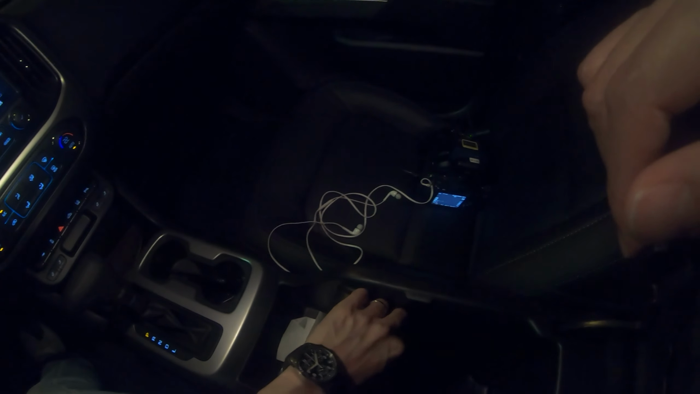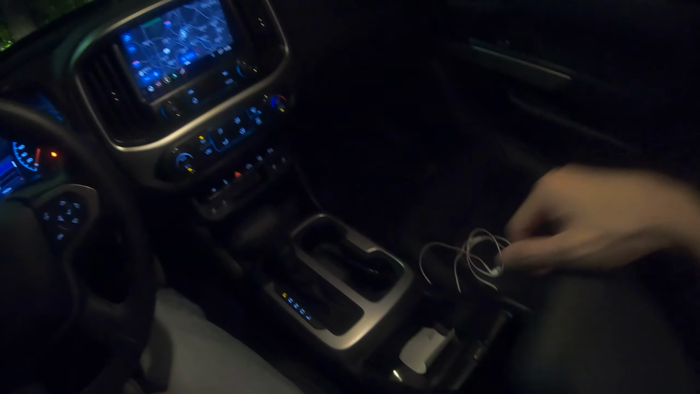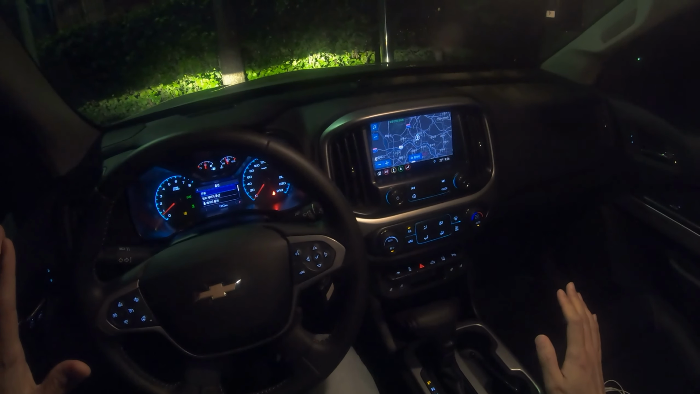Okay, so it's got lots of cubby storage area here. This one's actually really deep, so it's really nice. Some storage area here. Once again, sunglass case, room mirror for you.